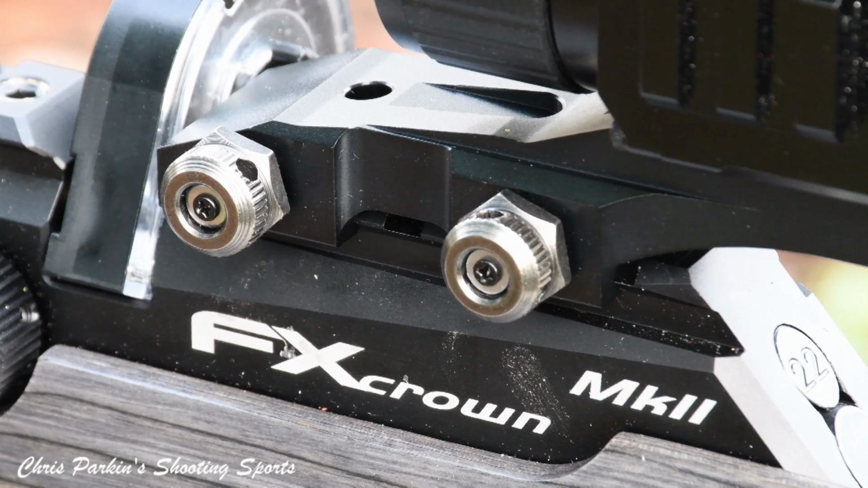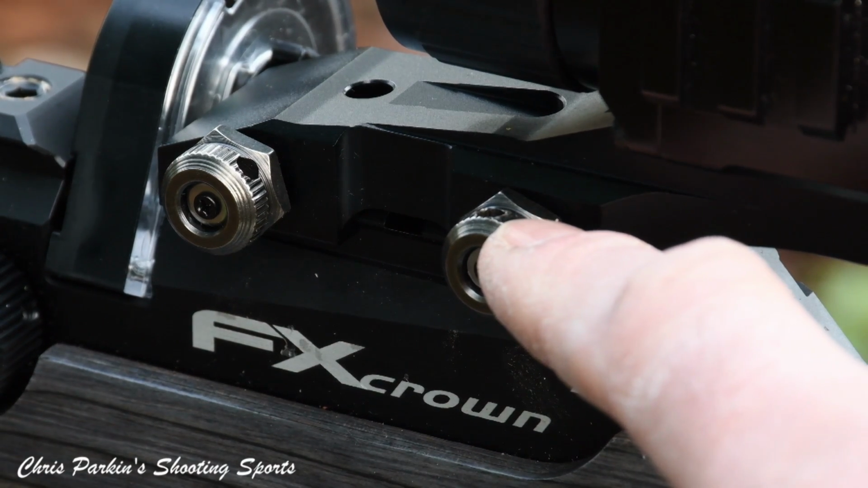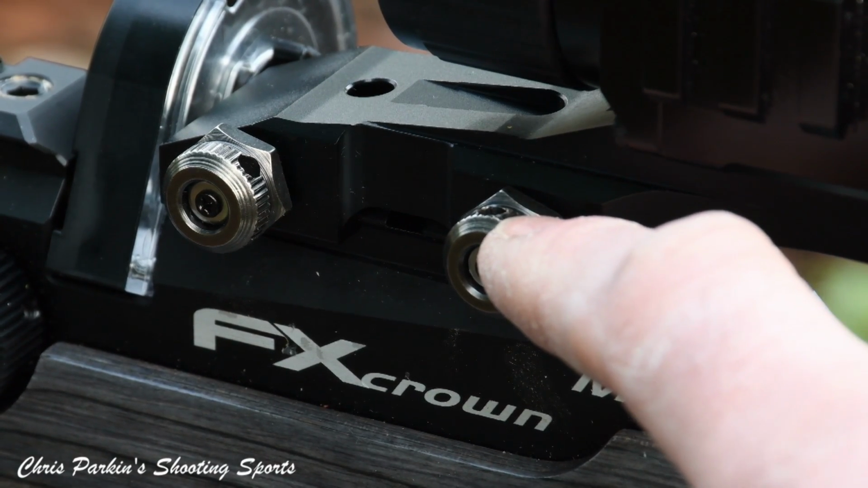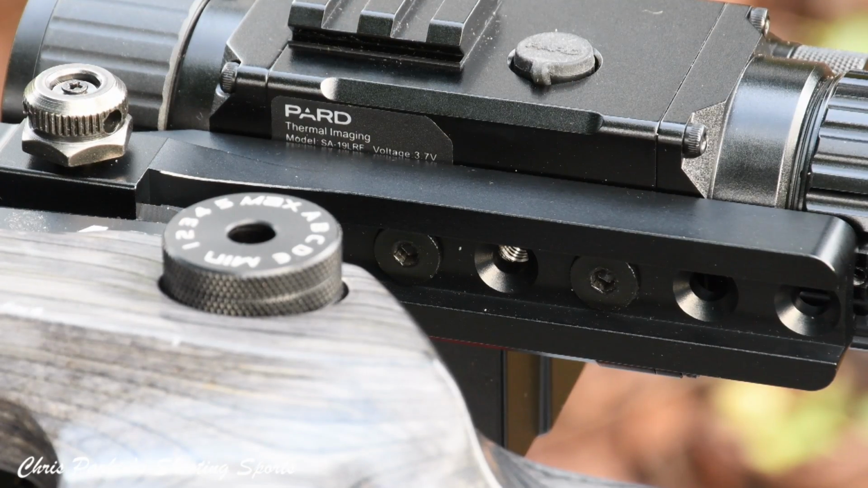You can either use a standard spanner or socket to tension the mounting screws onto a Picatinny or Weaver mount. But these holes in the mount do allow you to put an Allen key in and use that for leverage. They don't need to be super tight, about 3 Newton meters, perhaps 4. The underside rail gives you multiple positions to increase or decrease the extension rearward of the PARD, or forward if you need it to be from something like an AR-15.